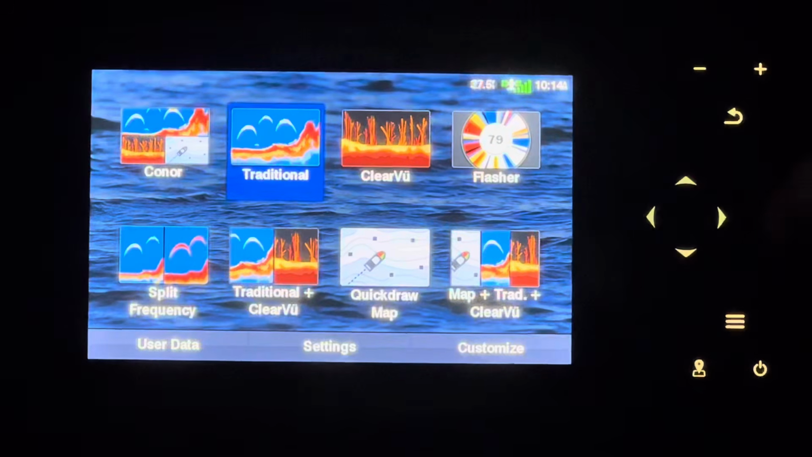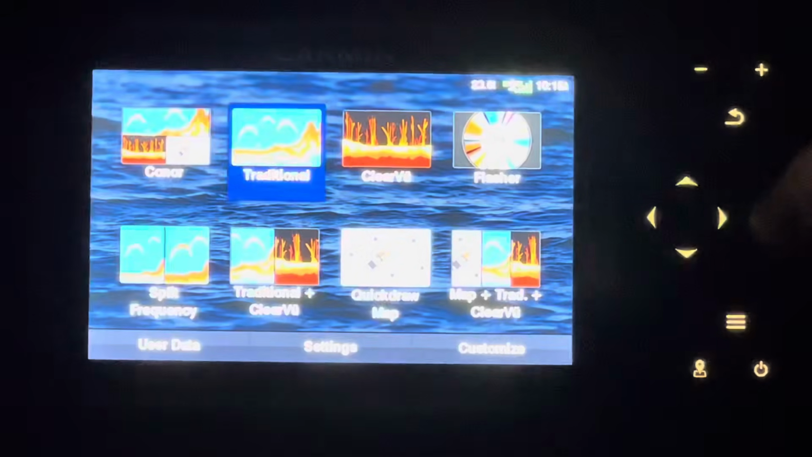To start with traditional, it may have trouble focusing here, but this is just your traditional transducer. Nothing too special about it. It's actually a pretty in-depth transducer, all things considered. It's a pretty clear picture, so I have no problems reading all the fish down here. This is obviously on the simulation mode, but we'll get to that later. Going back to that, we got the depth in the top corner, our water temperature, how much this is draining out of the battery, and obviously the time. It's not right, but it's the time.